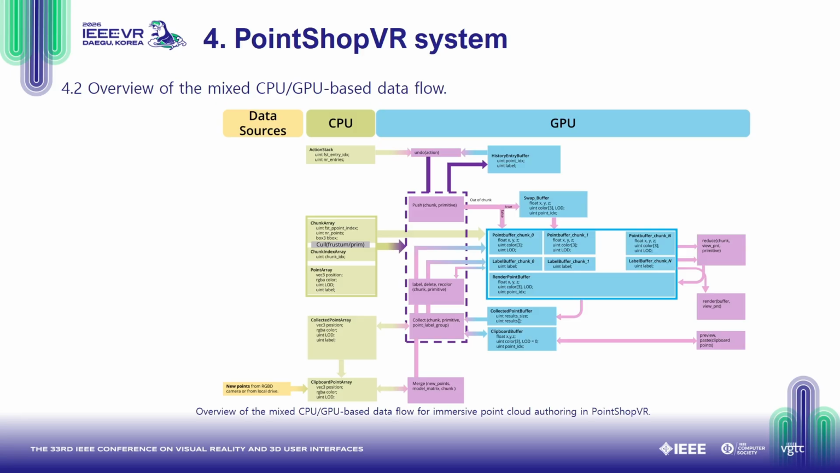Second, to integrate the basic authoring functions, as shown in the figure, we designed our mixed CPU-GPU data flow. On the CPU side, the points are partitioned into chunks, and the chunked points are uploaded to GPU buffers. On the GPU side, we deployed compute shaders to perform per-point operations in parallel, including selection, labeling, physics-aware pushing, and rendering. We also introduced a clipboard buffer for previewing candidate point clouds, and a clipboard array to support point cloud duplication and integration of new scans from local drive and RGBD cameras.